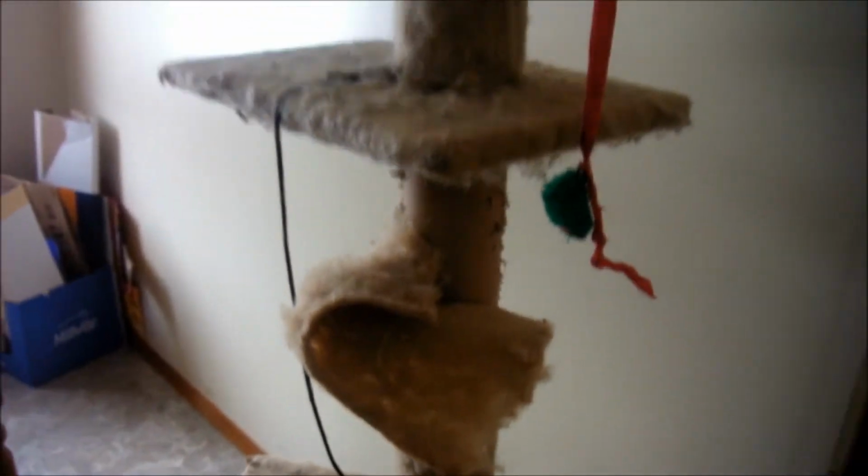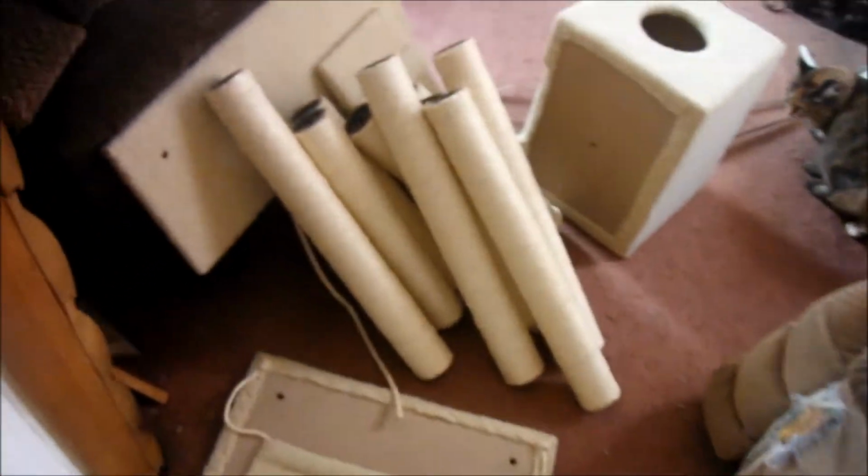Yeah. I'd say it needs replacing. But yeah, it doesn't look too complicated. I'm sure I can get it together, no problem. It was $109, or no, $103 off of Amazon.